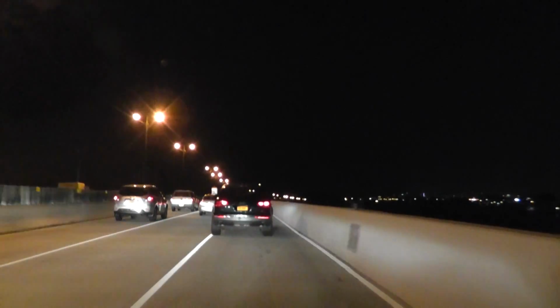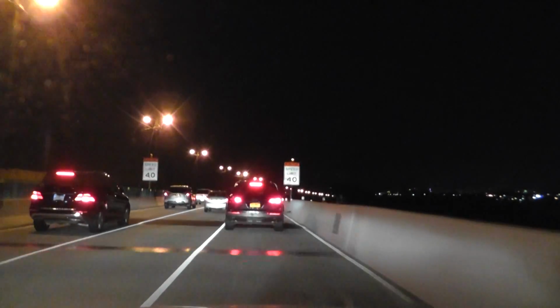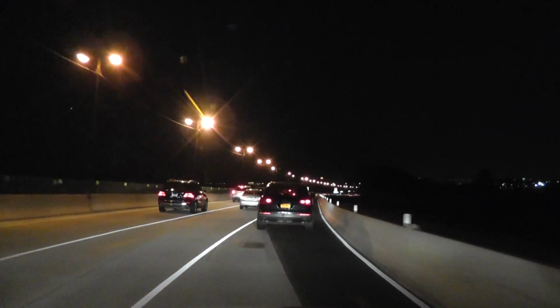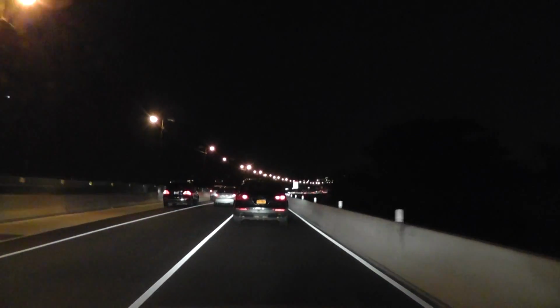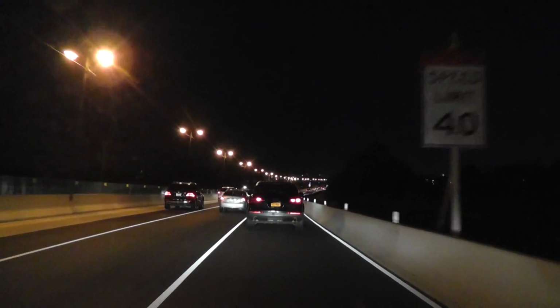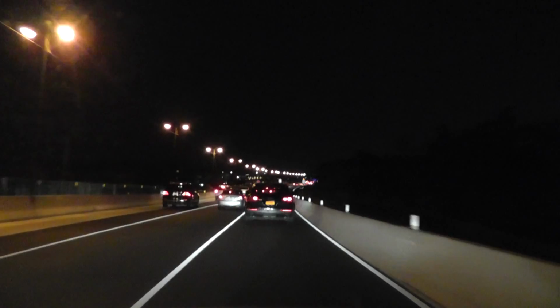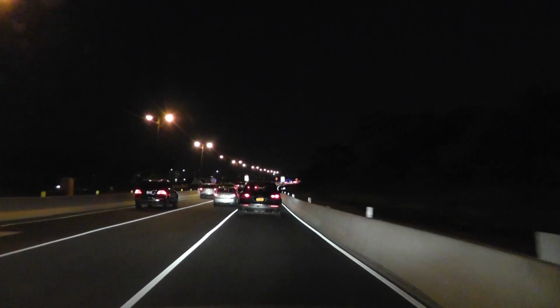Now this temporary structure will be taken apart, disassembled, or whatever word you want to use, and that's it. It'll be gone. They'll plant some trees in here again, so they're going to make the area look the same way it used to look before the construction started, which is very nice to do.